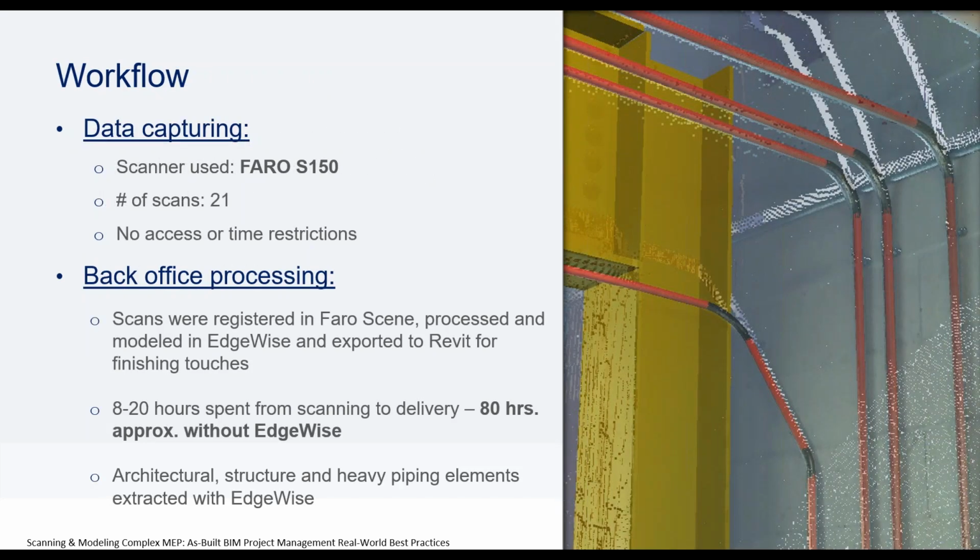On the next slide, what we did as far as equipment: we used a Faro S150. We did 21 scans, and it was nice. We had no access or time restrictions. I thought this would be a good project to demonstrate, as it shows all the different automated tools in Edgewise. We're able to do some architectural, some structural, and then quite a bit of pipe extraction. We registered the scans in Ferguson, and we processed and modeled in Edgewise and exported to Revit.